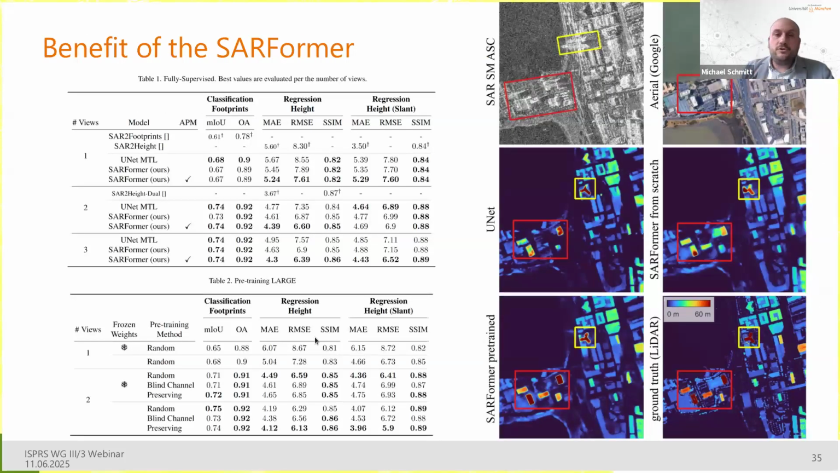Again, I want to show the benefit of the SAR former, and maybe let's start by looking at the images here on the right half of the slide. We have a high-resolution SAR image, in this case strip map mode, ascending orbit, from a harbor area. You see the same harbor area here in an aerial view extracted from Google. And if you apply your standard UNet, so not really our SAR to height framework, but a standard UNet, this is the height map you get as a result. Here you see the SAR former trained from scratch, so without any pre-training. And here in the lower left, you see the SAR former with pre-training involved. And in the lower right, you see the LiDAR-based ground truth.